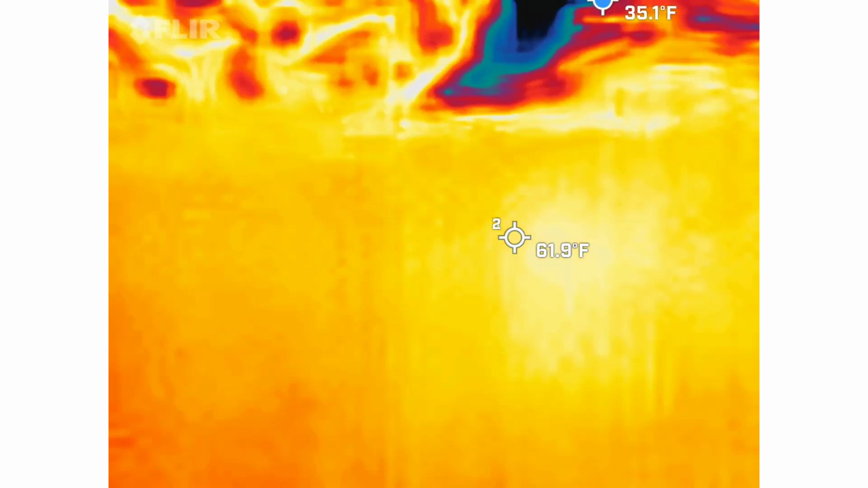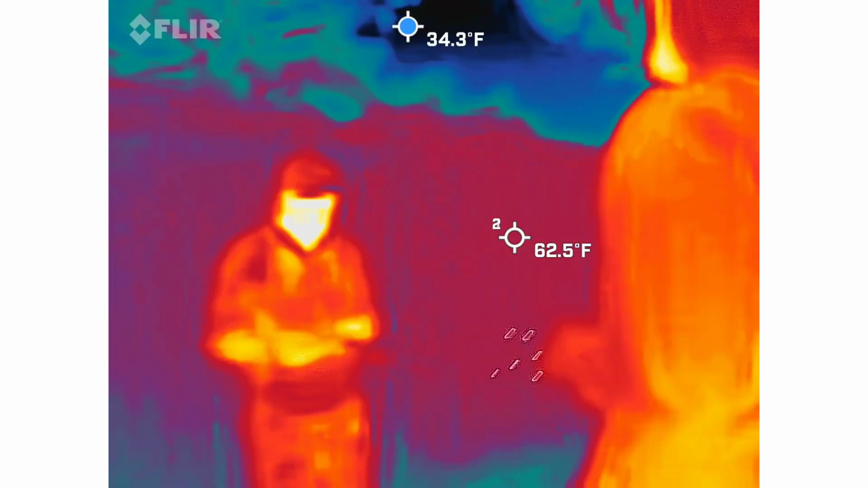Gene, did you get anything out of your spirit box? No. All static? Yeah. Sucks. So hoping you get something in between.